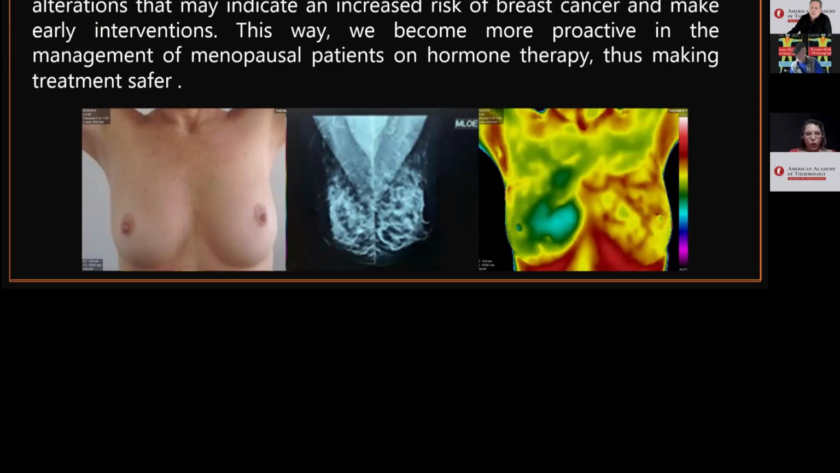Conclusion: we need to carry out and publish more scientific studies that enable us to break down resistance to associating traditional breast cancer screening tests with the use of infrared imaging to monitor vascular and metabolic alterations that may indicate an increased risk of breast cancer and make early interventions.